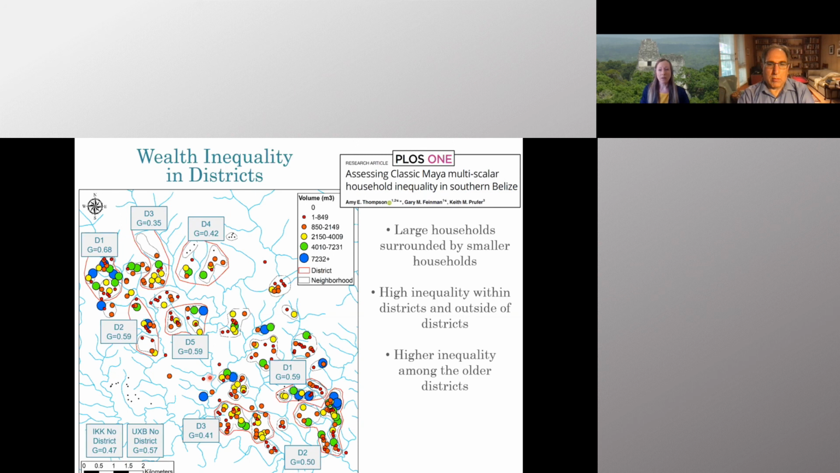Higher inequality was present among older districts based on the chronology building, which I won't get into right now. And then we noticed that there was high degrees of inequality that seemed to be linked to trade and exchange of prestige goods. And this is based both on modeled least cost paths that pass through the site of Ushbenka and connecting Ushbenka up to Ishkukwil, as well as identifying more prestige artifacts in these districts with higher Gini coefficients.